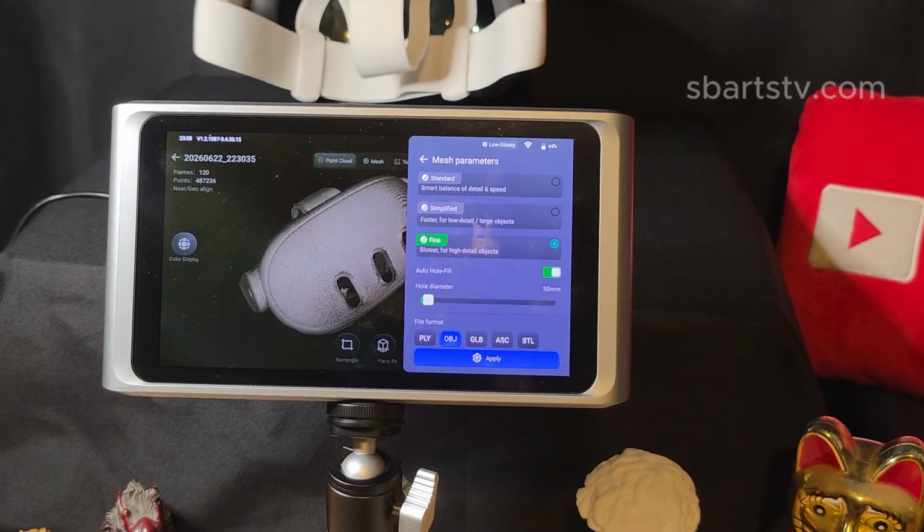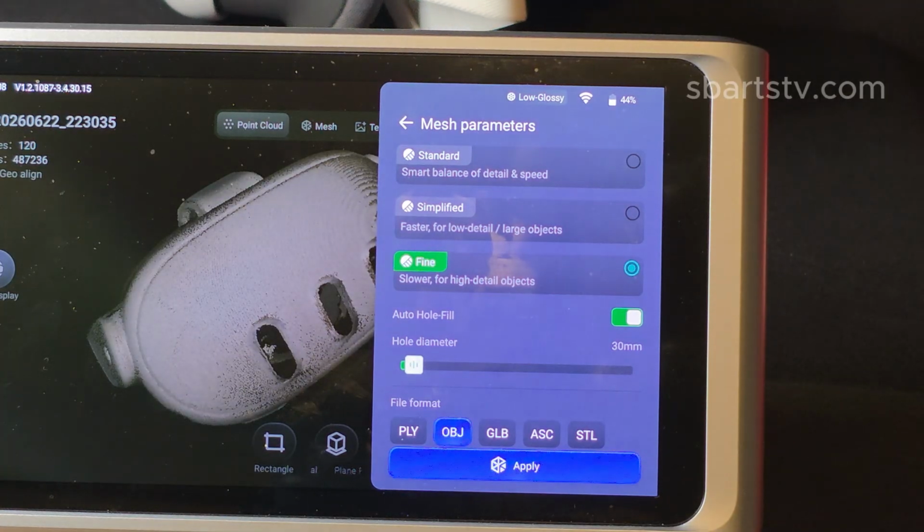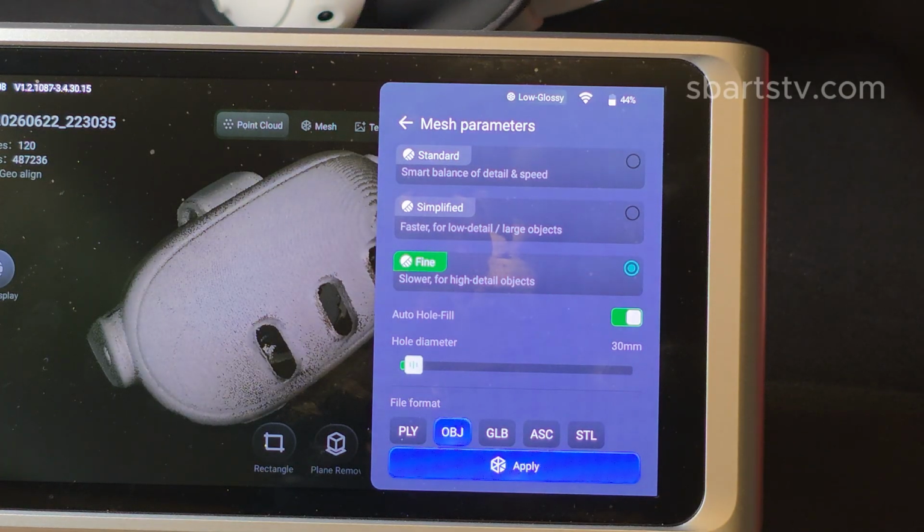You're going to have standard, simplified, or fine. And so we go with fine for high detail. And then you can actually fill in some holes. It'll fill in some holes for you. So you could fill in diameters if you've got a lot of holes or not many holes. And then you could do different formats.